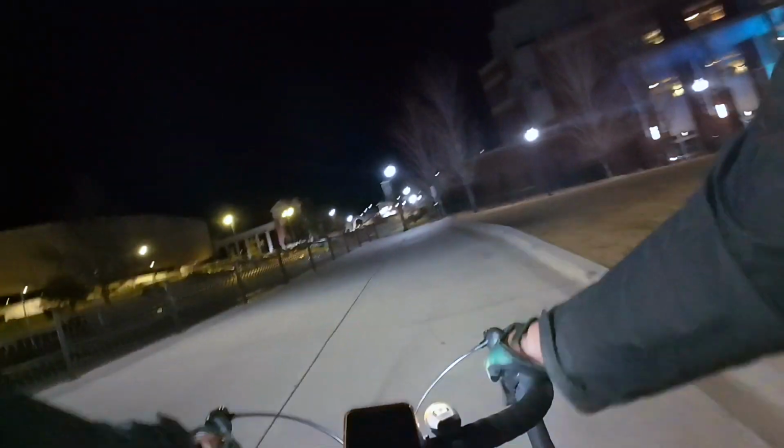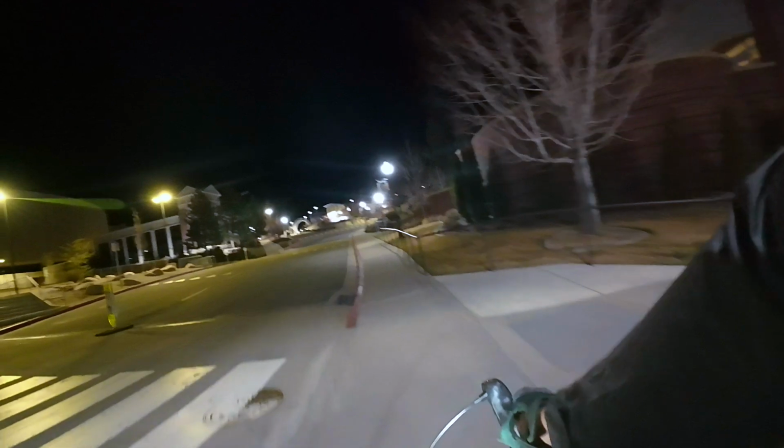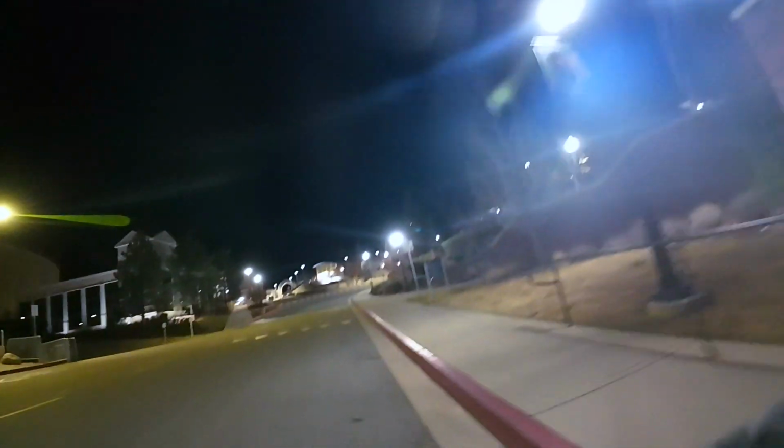Oh god, these hills, they are killer. That's why you kind of have to have a road bike in Reno, because much like San Francisco, it's just so hilly. I wish I had a legit bike computer here so I could show y'all.